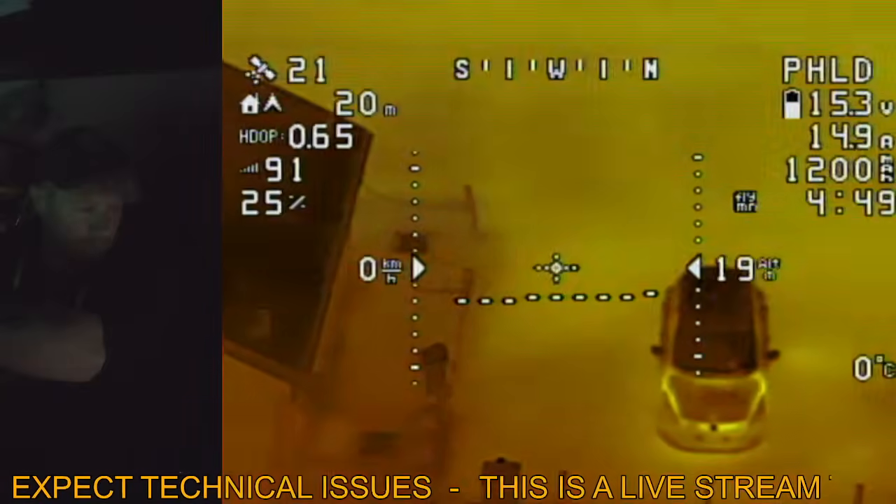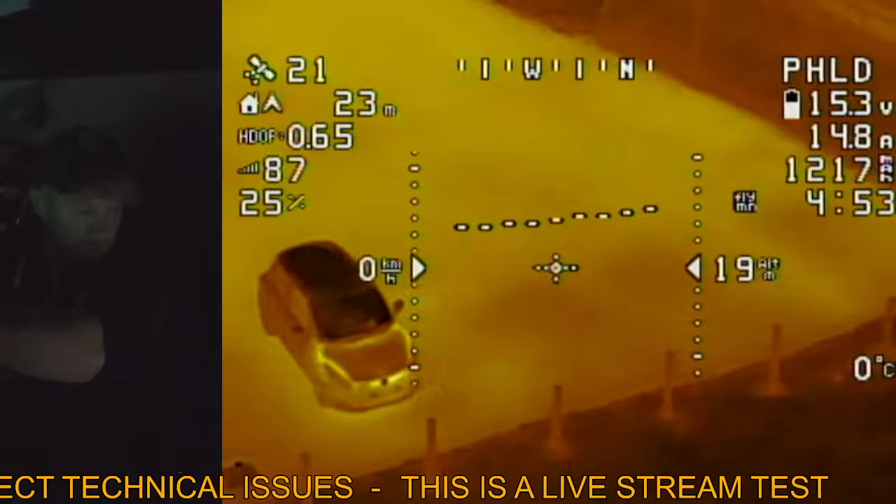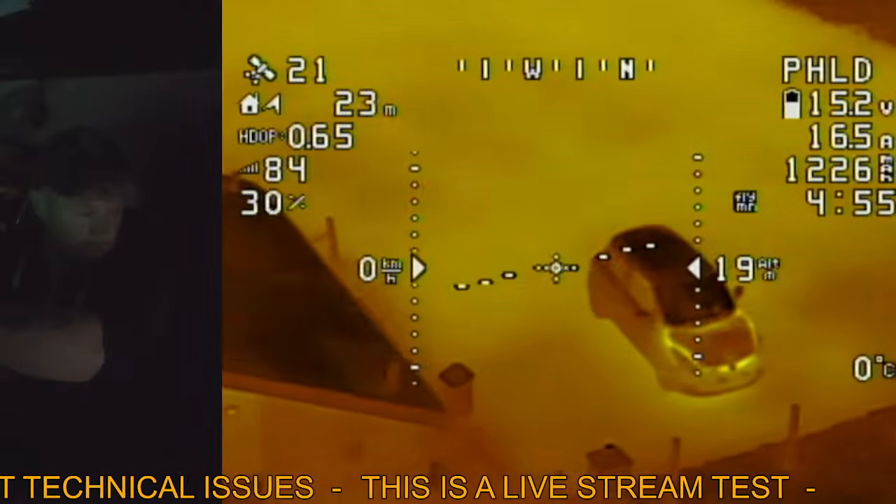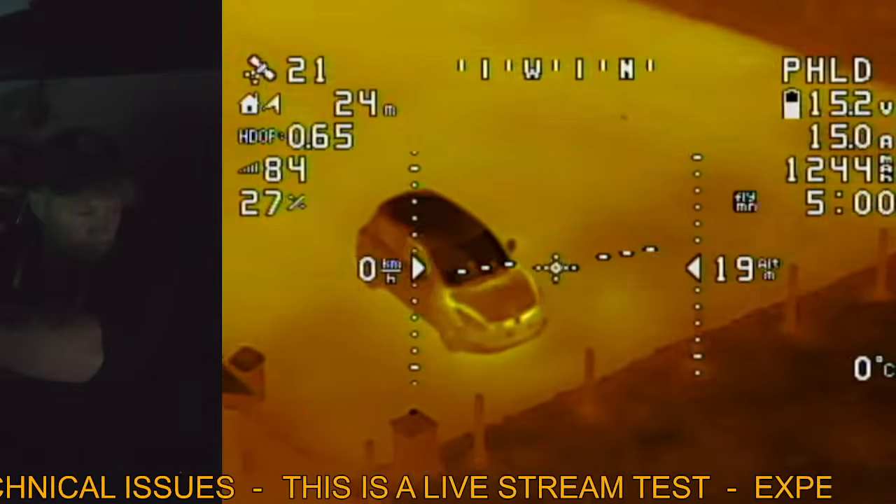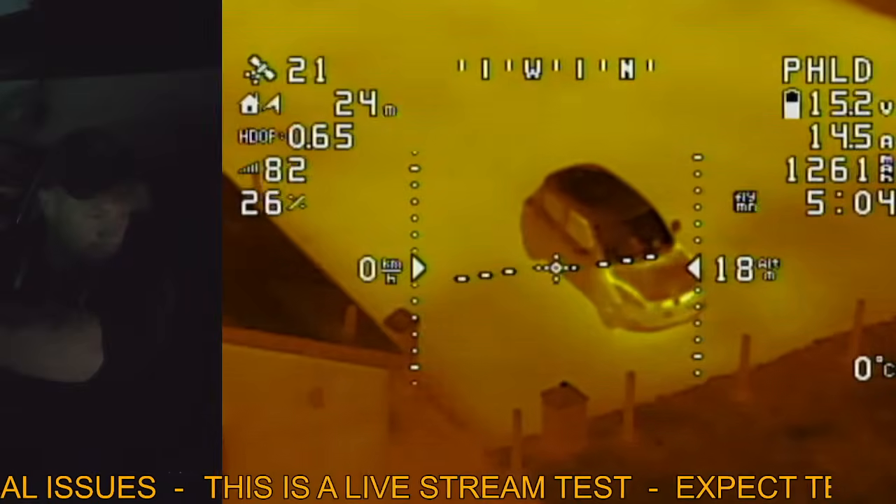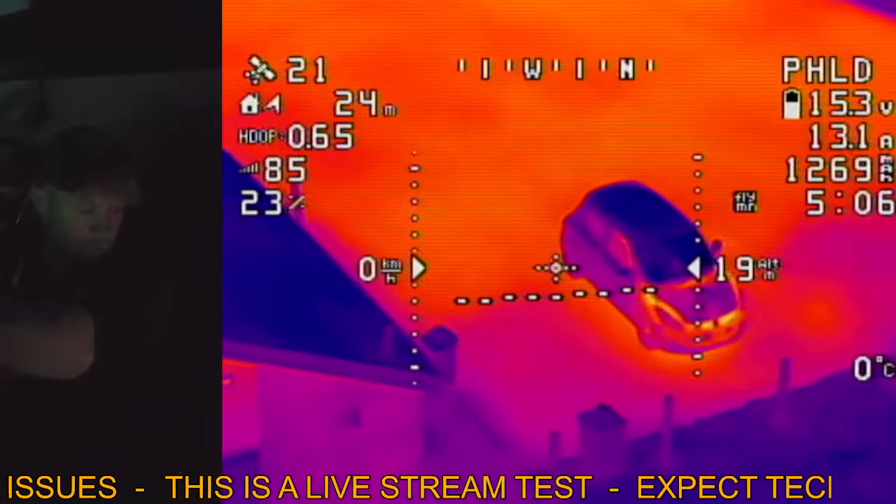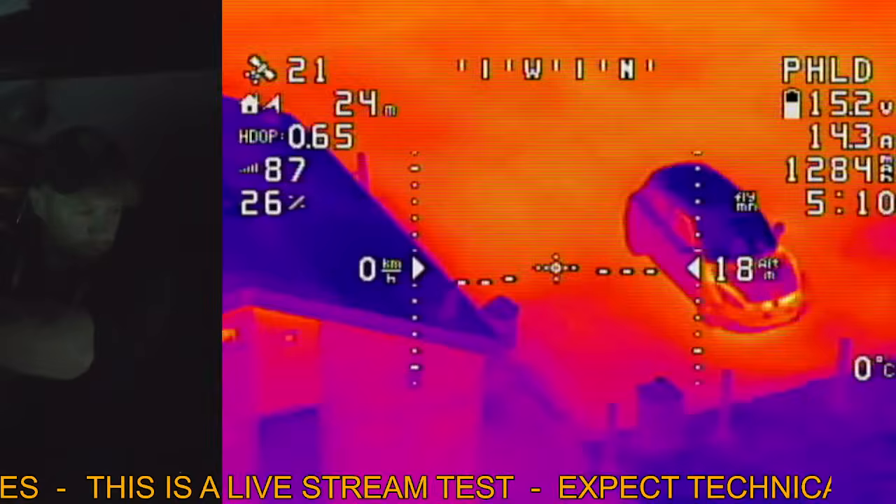I'm just going to move the drone over here a bit so you can see the tires on the side of my car. I'm surprised that the tires aren't really glowing particularly warm. You can tell it's not long since I last drove because you can see the engine's quite hot there. Yeah, a lot of these profiles aren't great, are they?